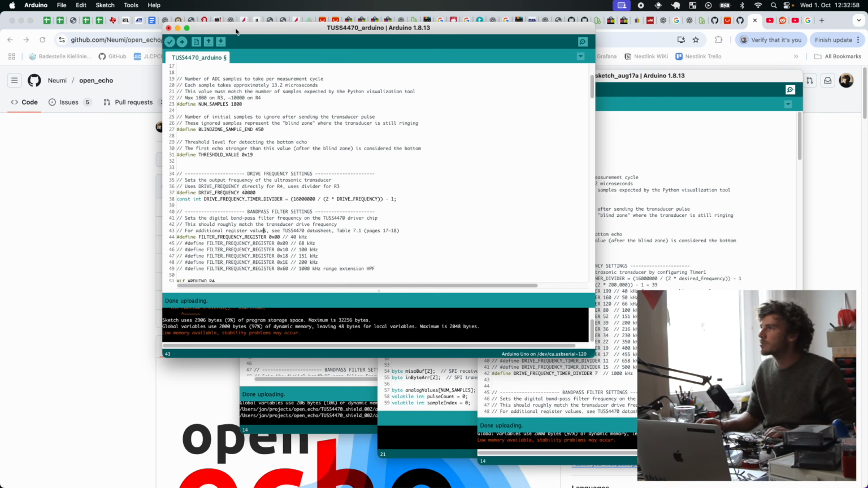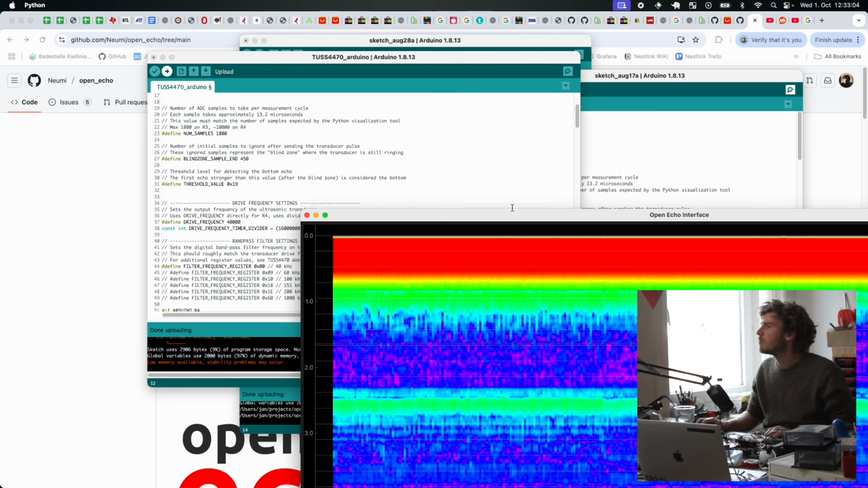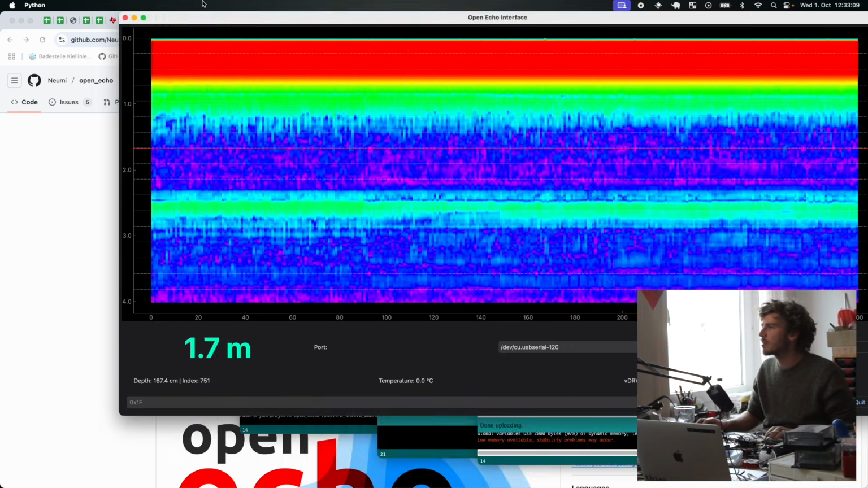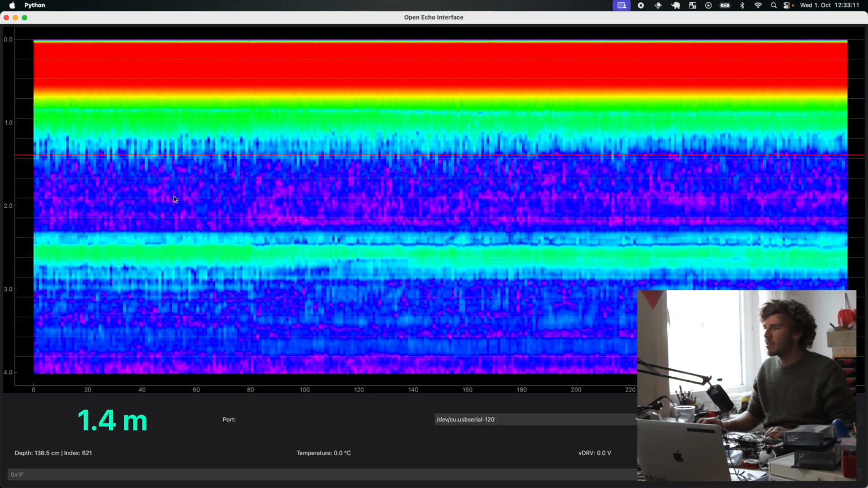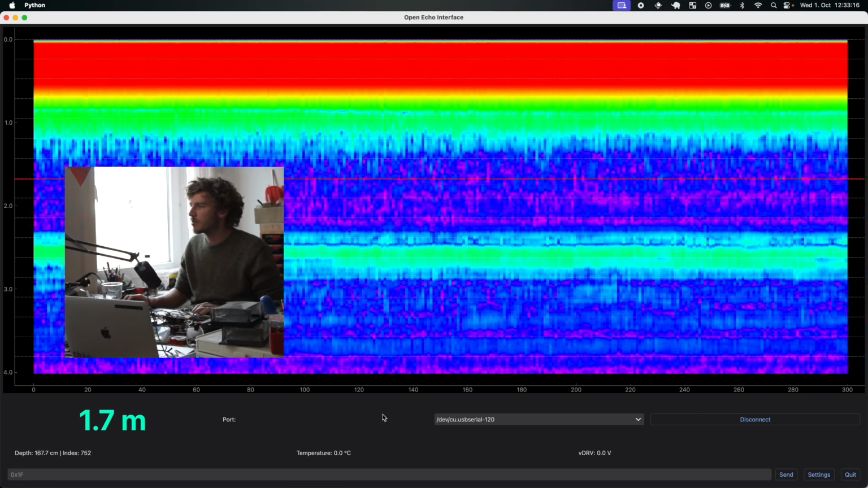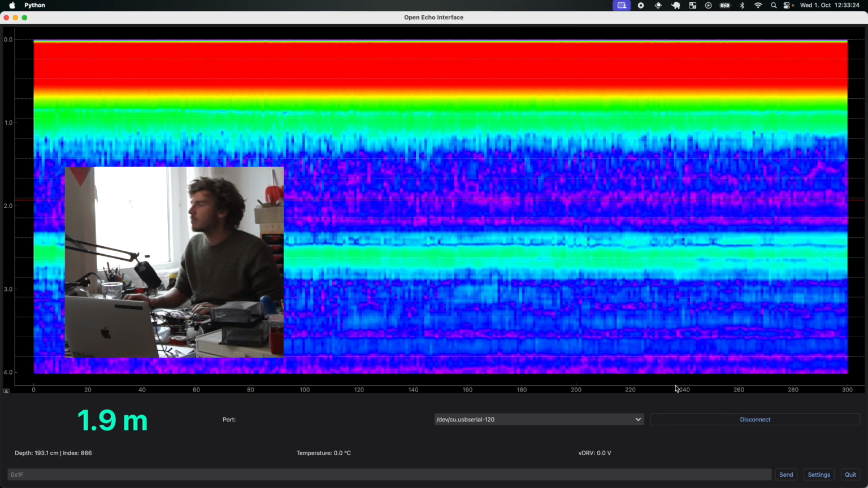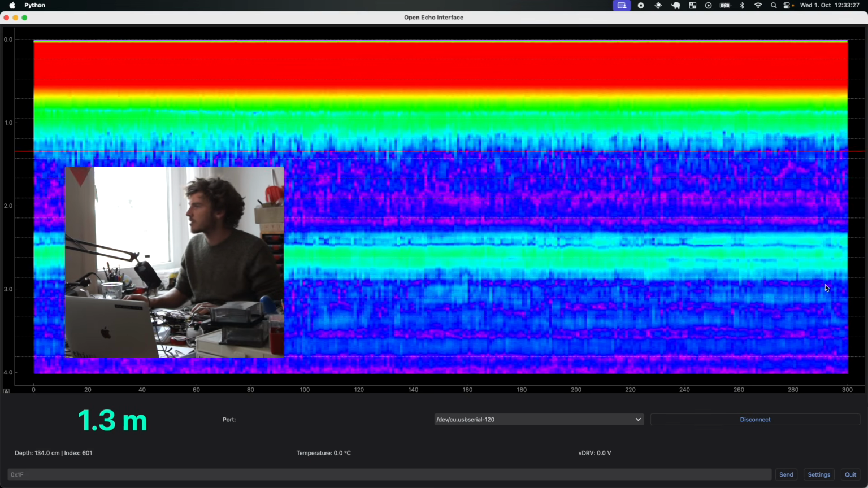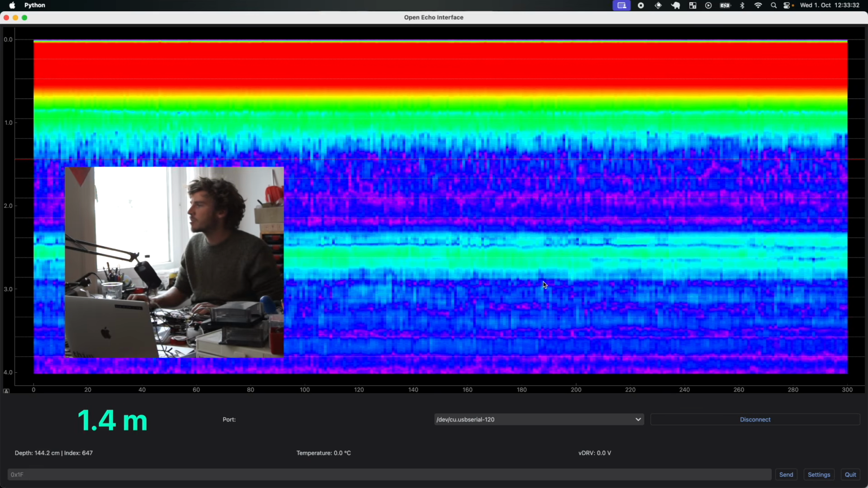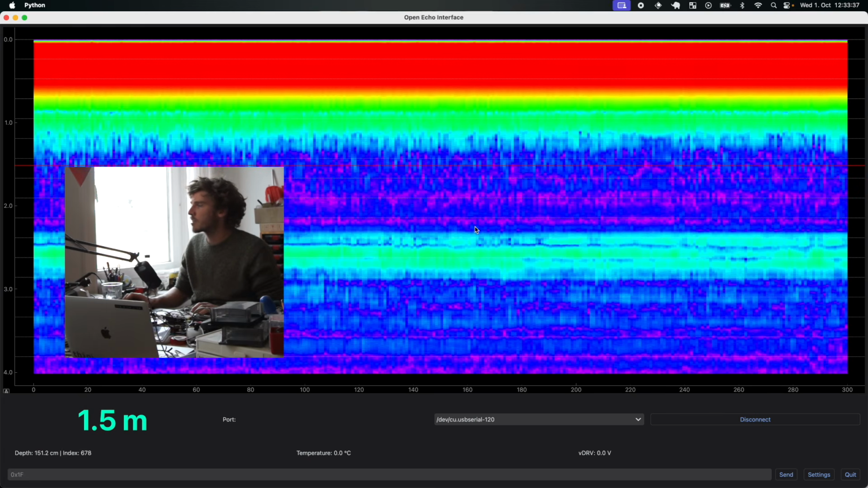Yeah, then you just upload this to your Arduino. In this case, my Arduino is already flashed with this firmware, and then you can connect the Python interface with this. The Python interface is a PyQt-based software that connects via UART or via USB to the board and shows all the echo data that is collected. It updates on the right, so on the right there's the latest data, and on the left, scrolling to the left, you can see all the historical data.